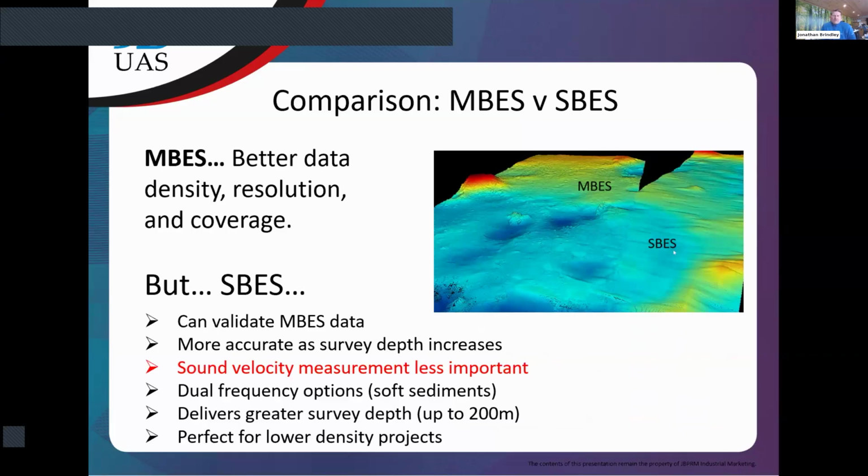So yeah, just to show a comparison of MBES, multi-beam echo sounding data, and single beam echo sounding data. Obviously we're getting better density, resolution, and coverage. You can see clearly there that the MBES is providing far better detail than the SBES.